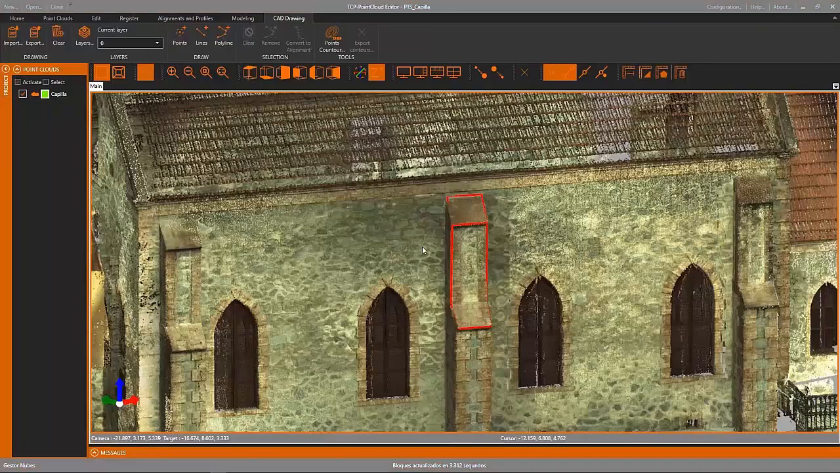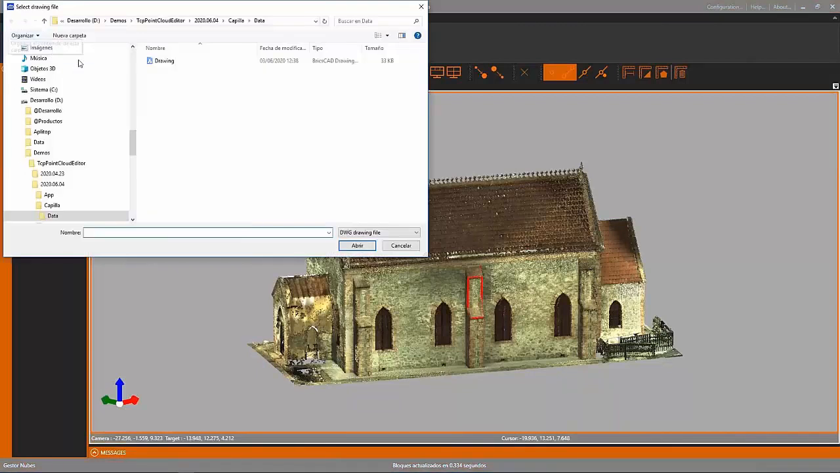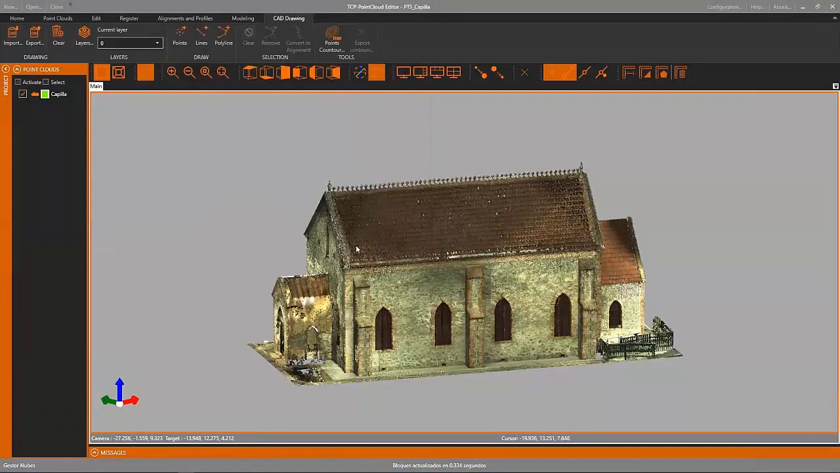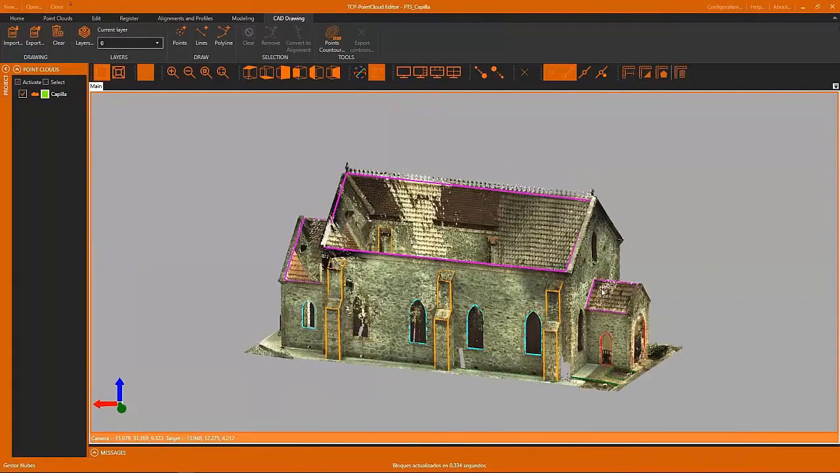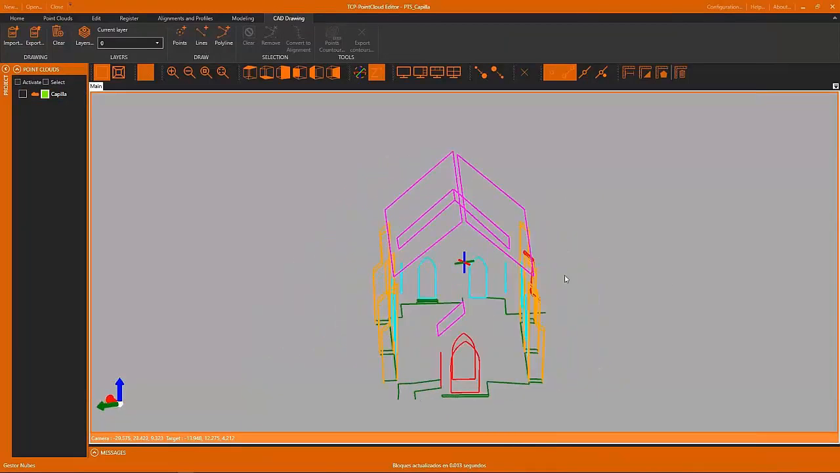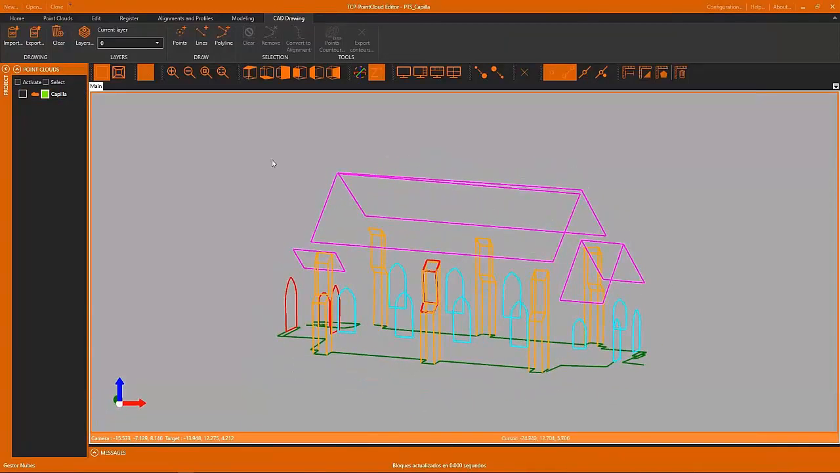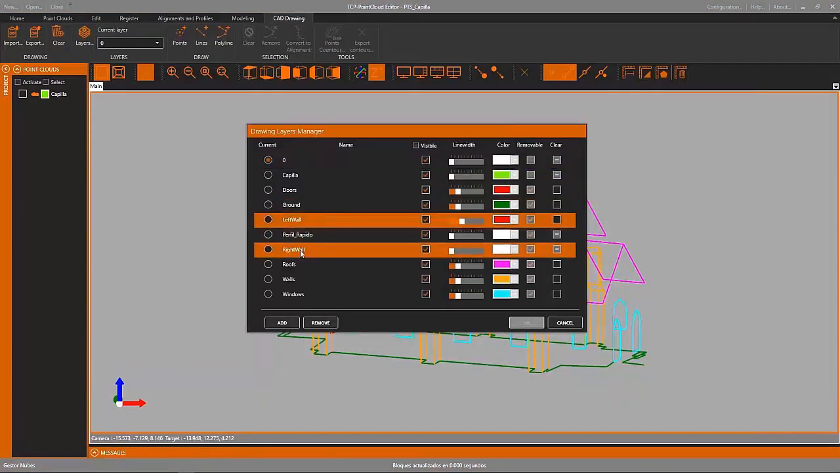Now we are also going to import a new drawing. This drawing was also created with this application, where we have several layers like different facades, the windows, doors, the roof, the ground. So we can see that we can inspect the drawing in three dimensions.